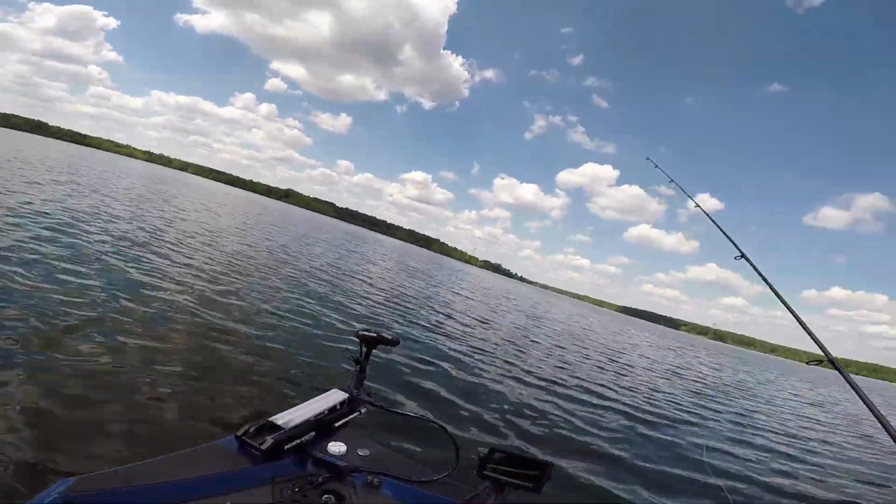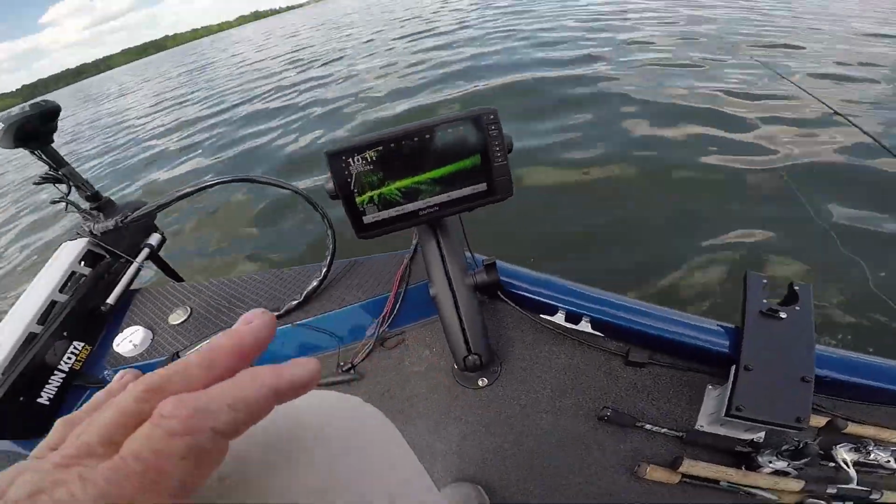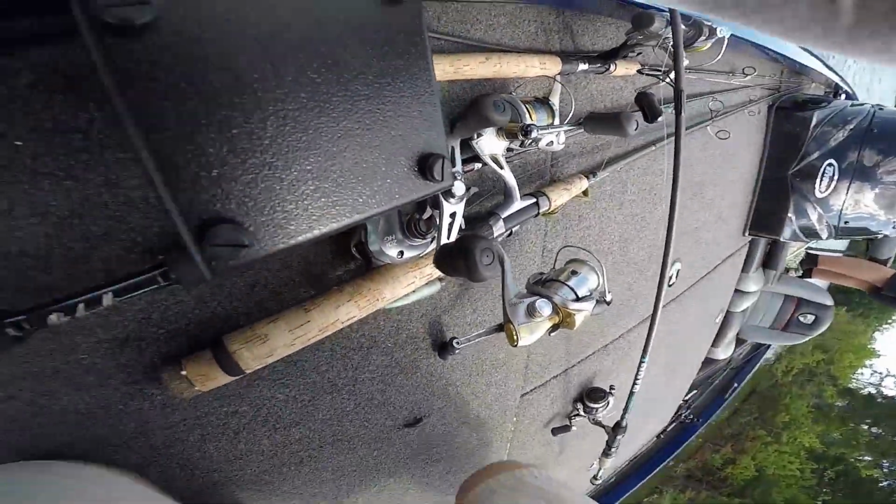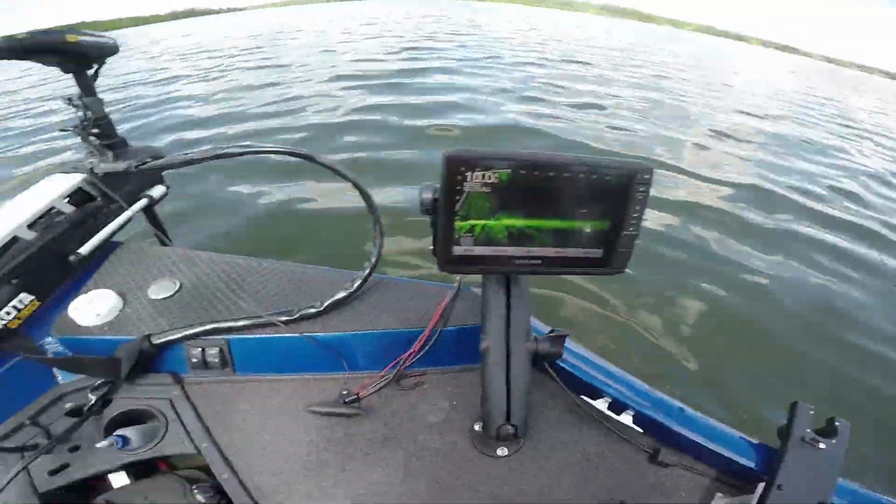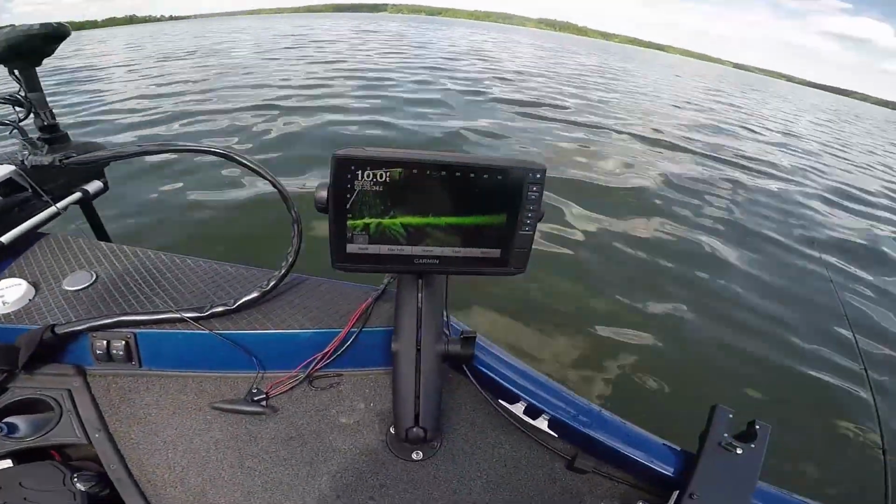All right, I'm gonna show y'all what they look like on the LiveScope. I don't have my other depth finder set up. I got it with me, Dad. I don't have it set up. Let me wash my hands so I can touch my depth finder and my camera and everything. All right, I'll show y'all.